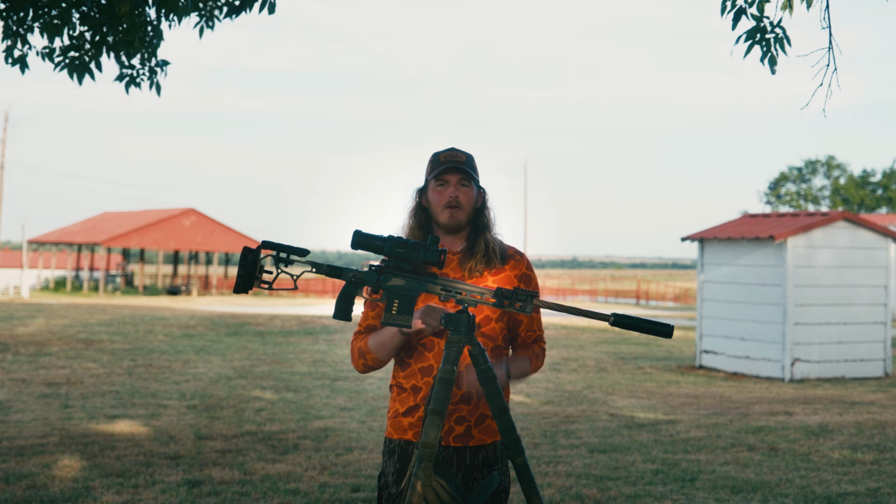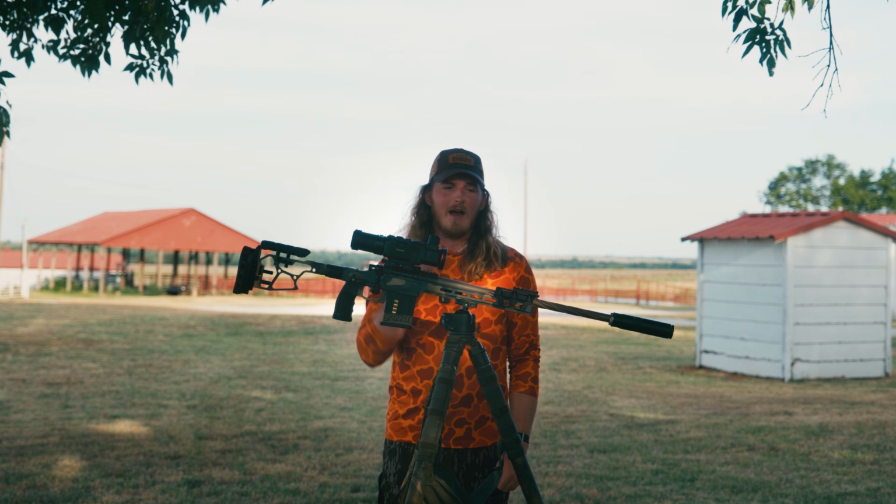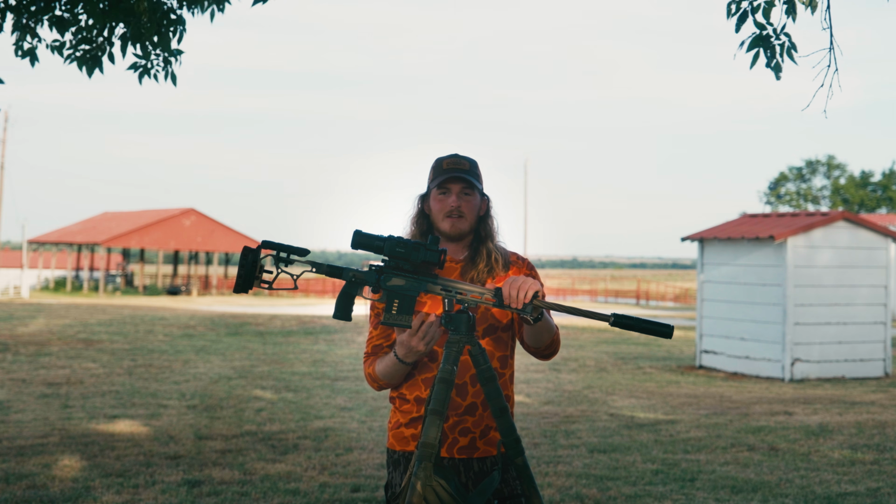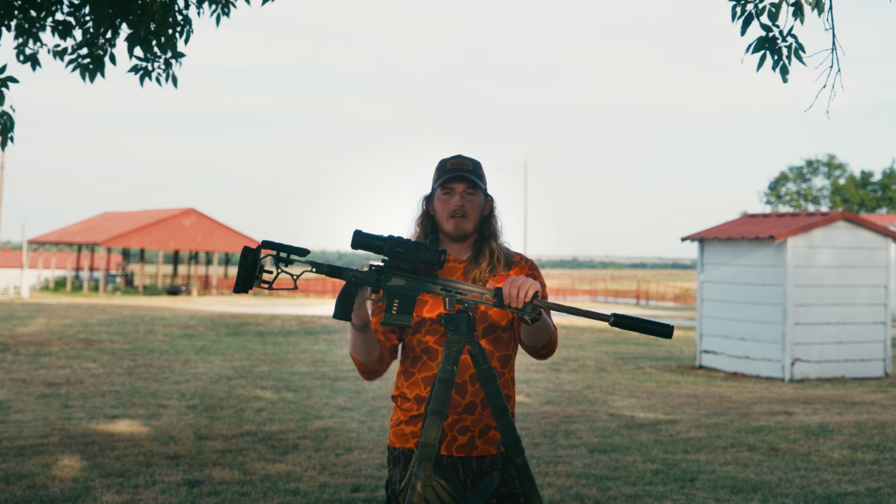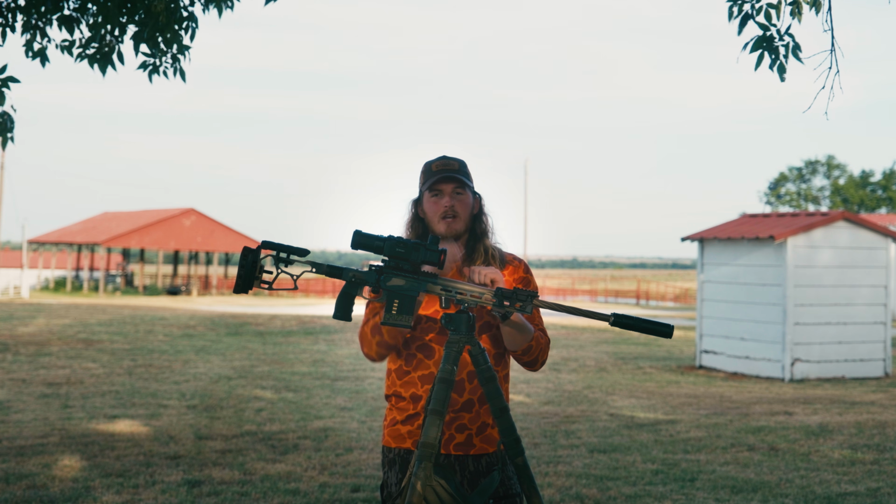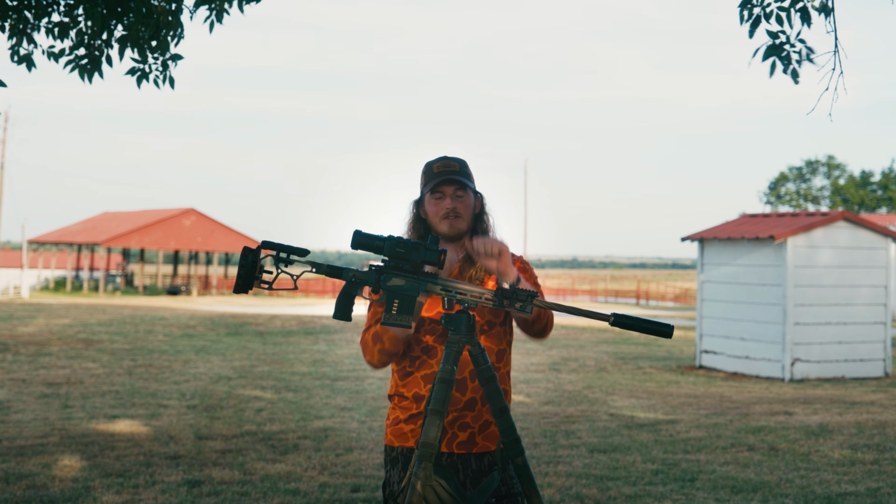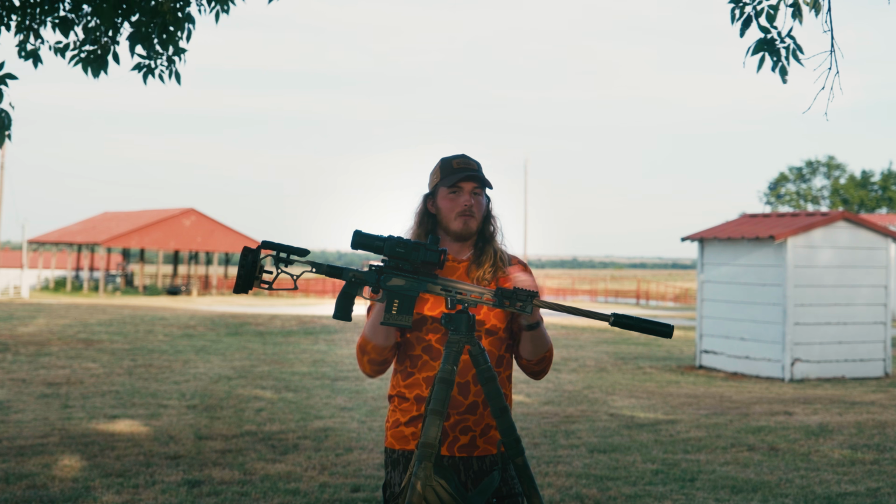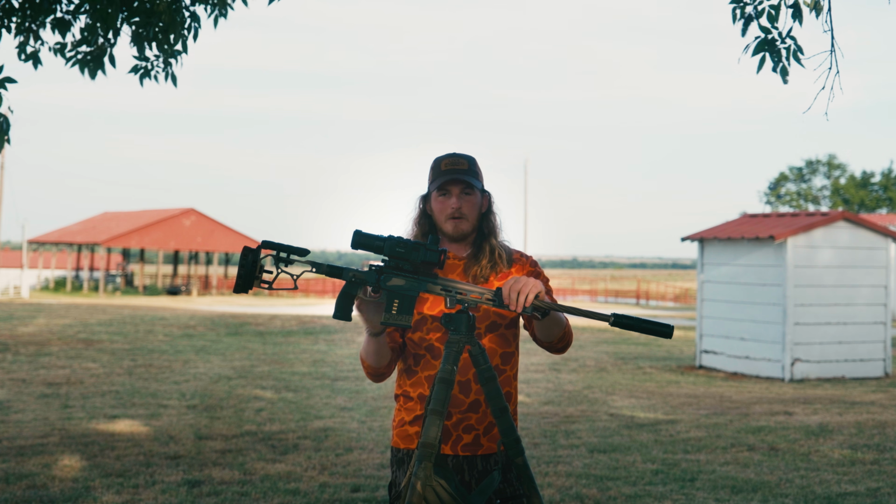I mounted it, zeroed it, we jumped in the truck and took off hunting. I turned it on and didn't think about it. When I would get out of the truck, like that shot off the fence at that solo boar, I was able to pull it out, step out of the truck, chamber a round, get up on the fence, take the shot, eject the spent case, drop the mag, and jump right back in the truck. It wasn't a problem whatsoever.